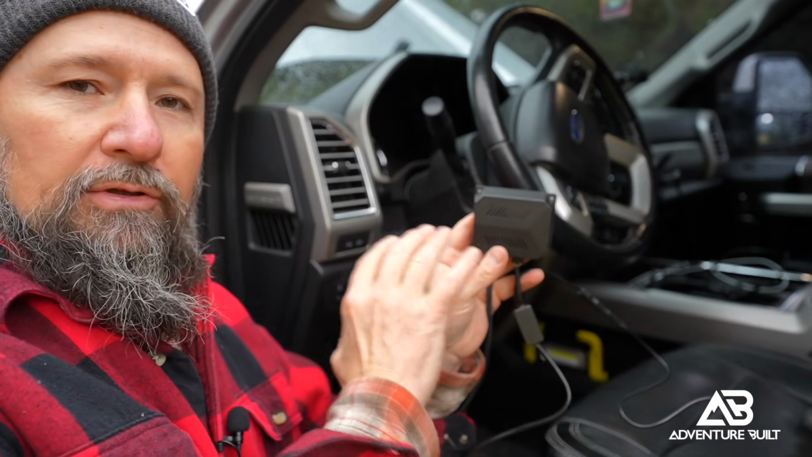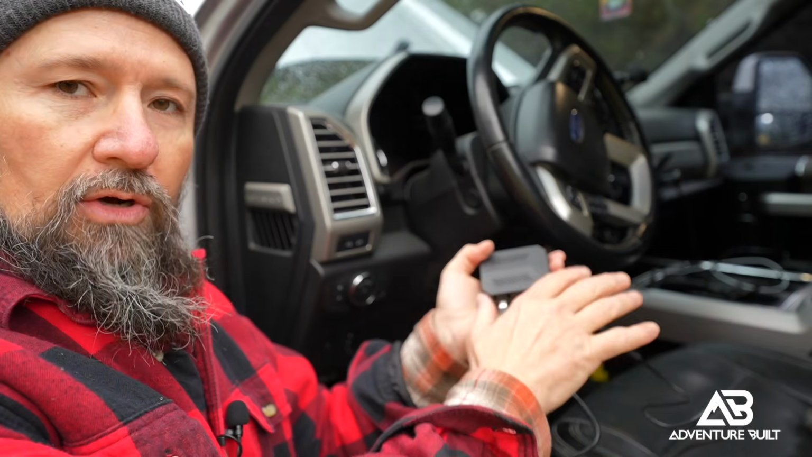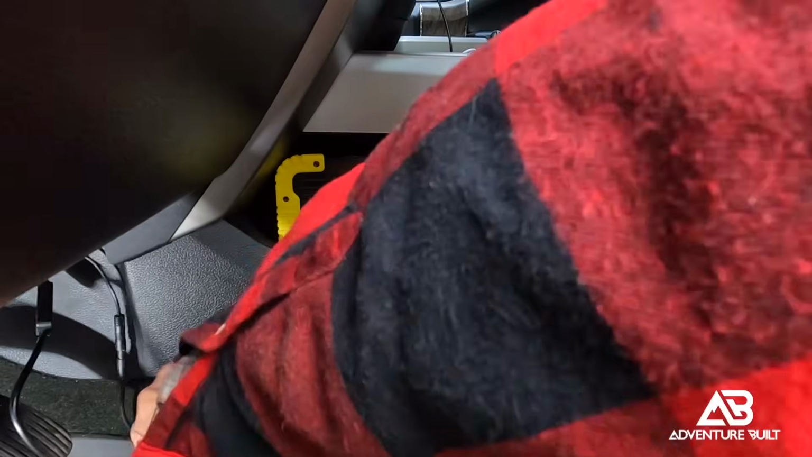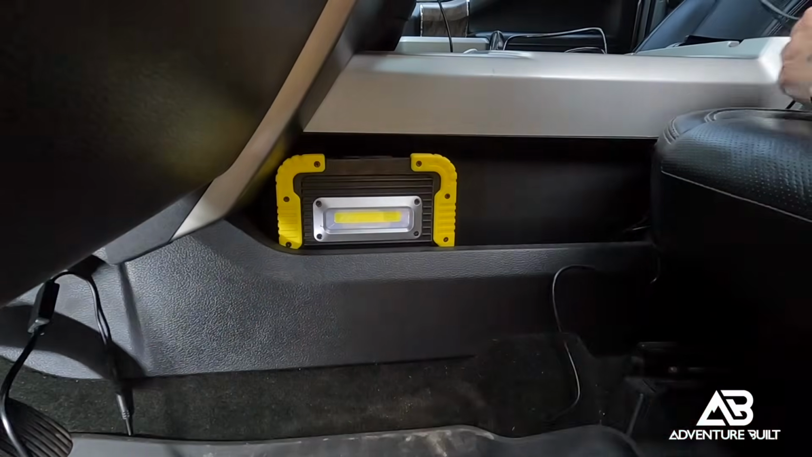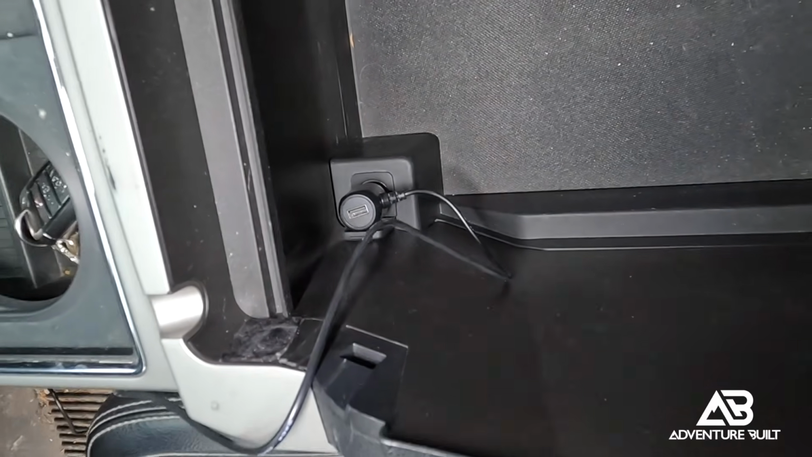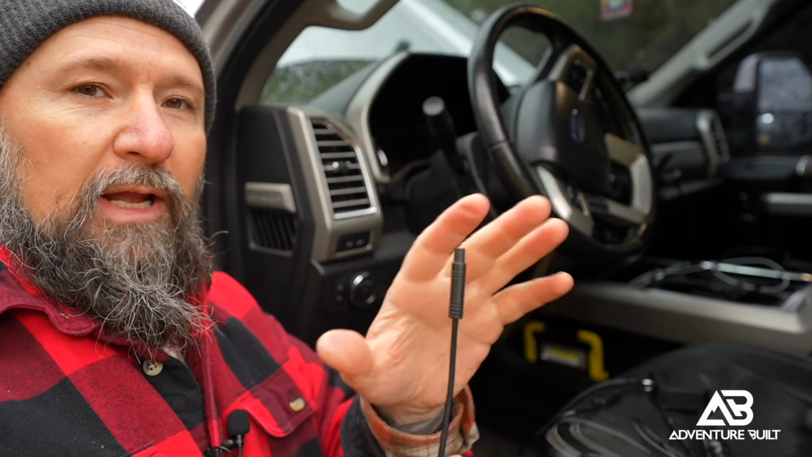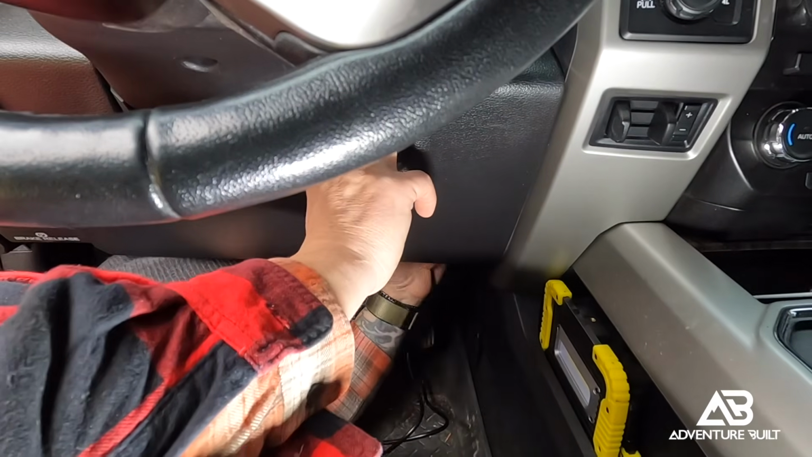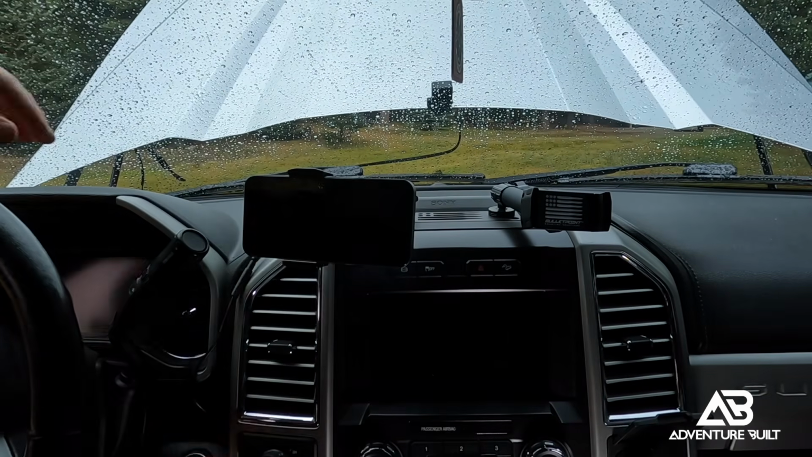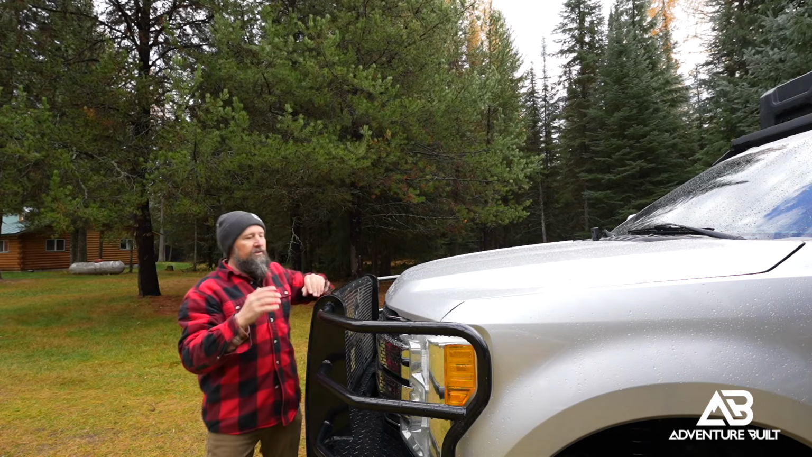The box here I'm going to mount to the side of the center console next to the gas pedal. That way I can actually access all the plugs if I need to change anything around. And then I'm going to route the cigarette lighter along the side of the center console and actually insert it into the center console because I have a cigarette lighter plug in the center console, which will make it nice and hidden. This end here goes into the display monitor, which I'm going to route up next to the steering wheel, and the monitor is going to go where my cell phone goes, just to make mounting really easy and straightforward. And just like that, the install is complete.